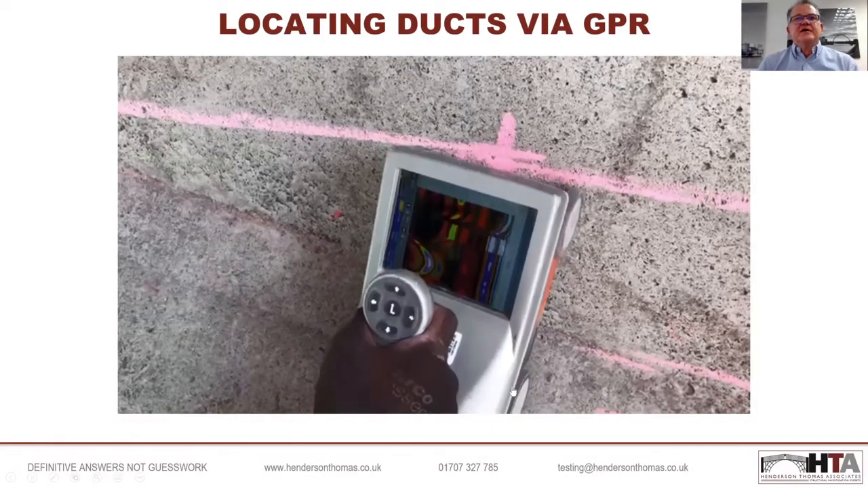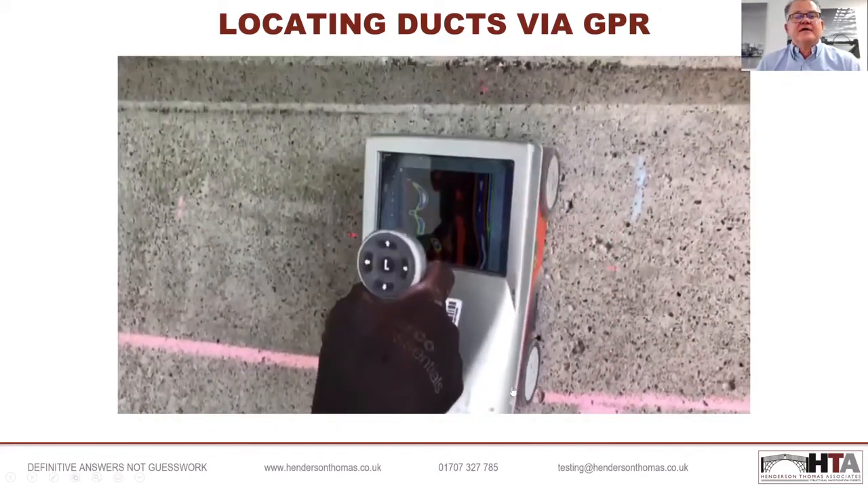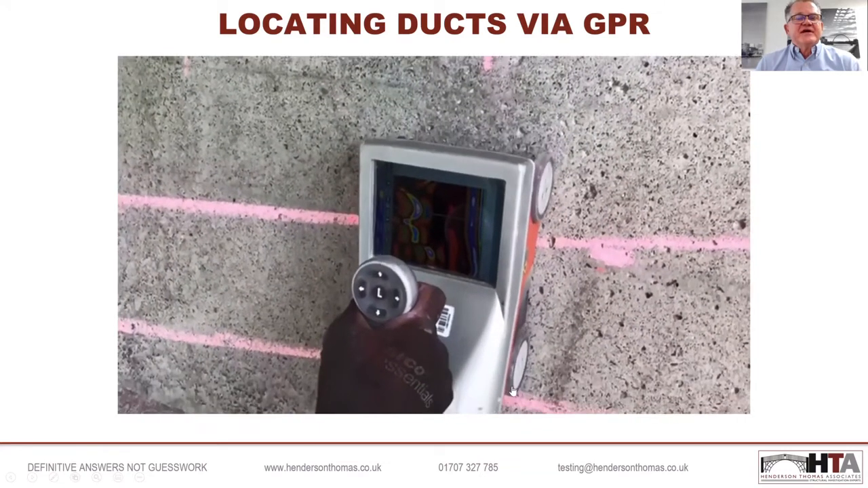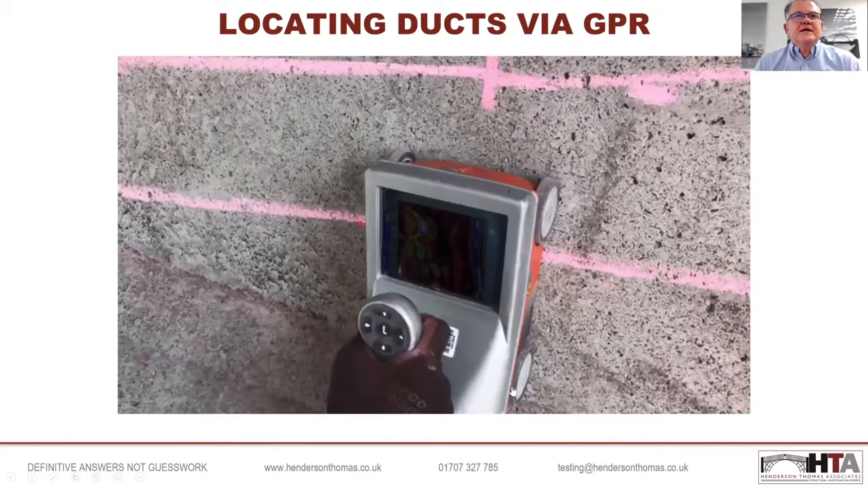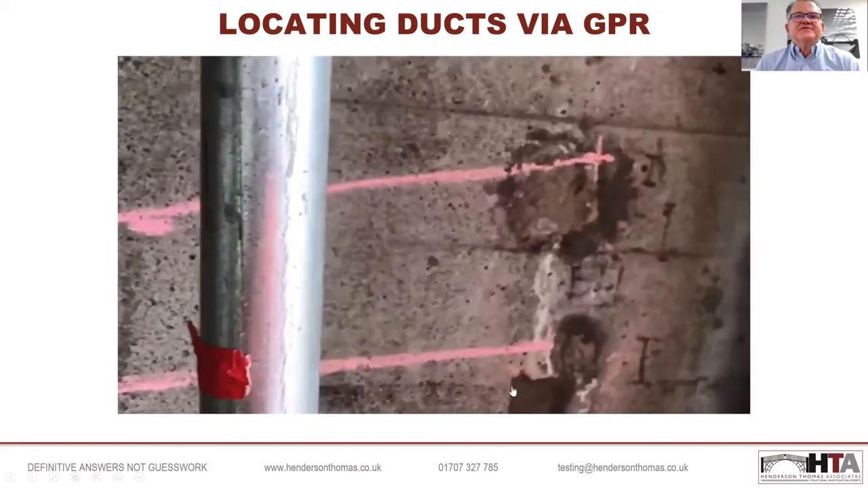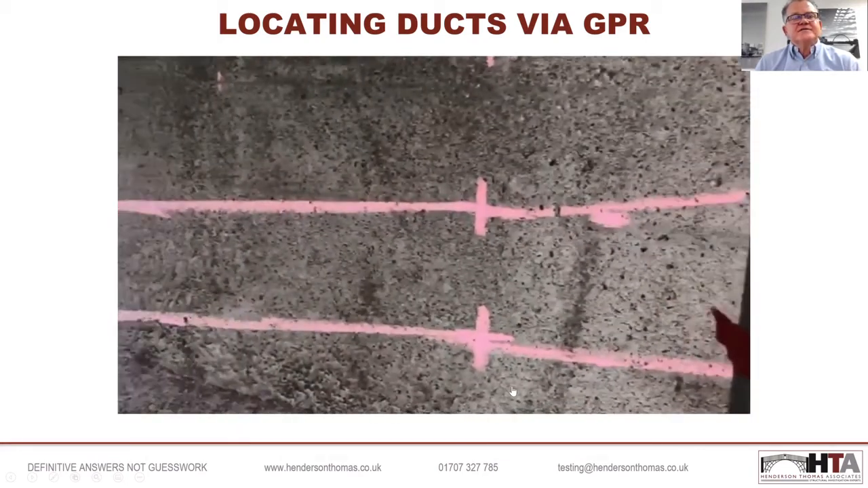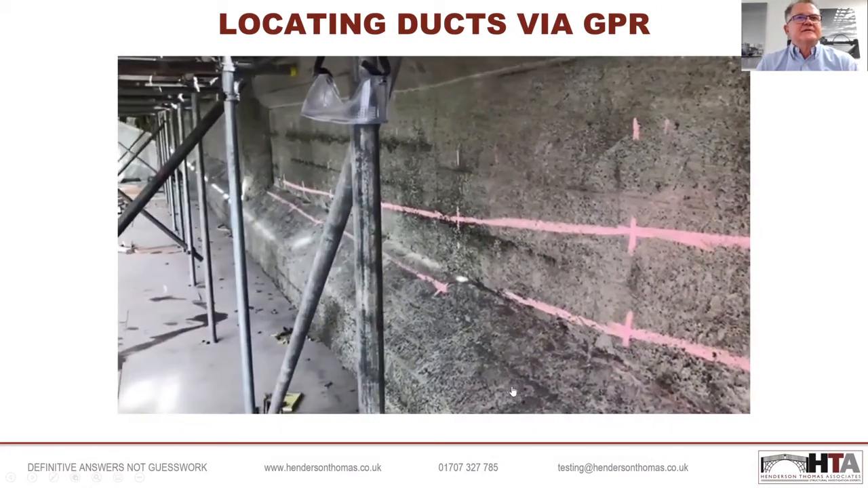This is actually a video of the GSSI unit being used in anger to detect the profiled nature of the tendon in a post-tension beam. It's vitally important that we know where the tendon is within the beam, because as you can see, it will vary quite dramatically along its length, which is clearly indicated here.